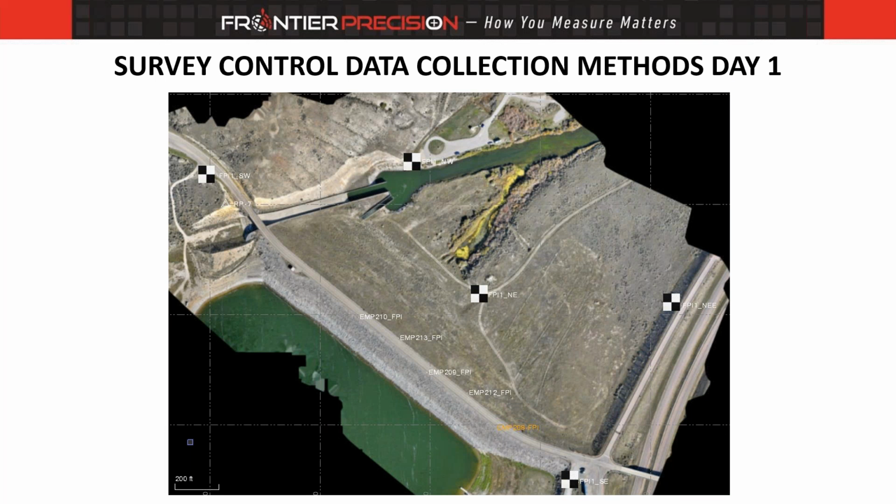So for day 1, I just took a screenshot of TBC here, and we were focusing on the ground control with the LiDAR targets. So like I said, we ran 2 bases, one at RP7 and one at EMP 208. At RP7, we were running RTK logging and then just static at the 208 position and roving off of RP7.